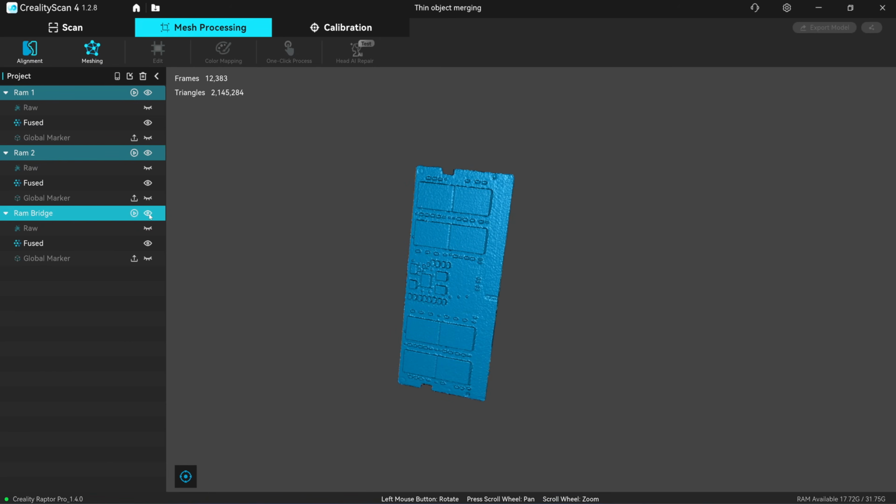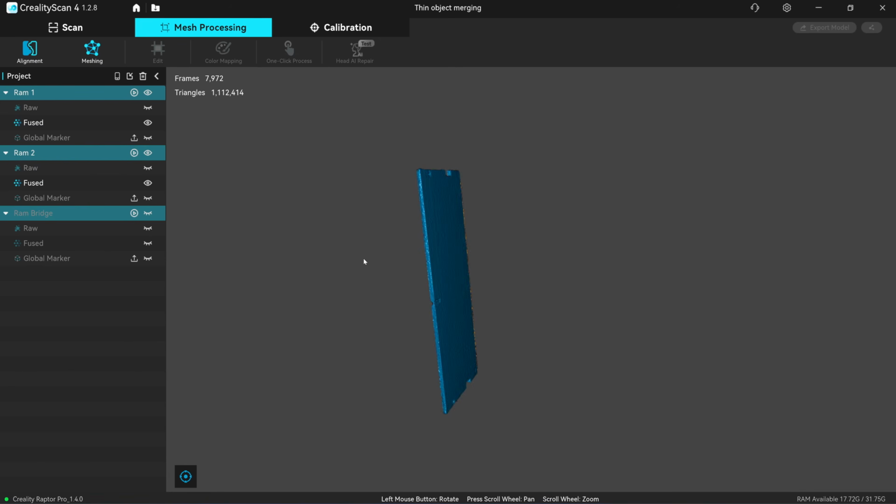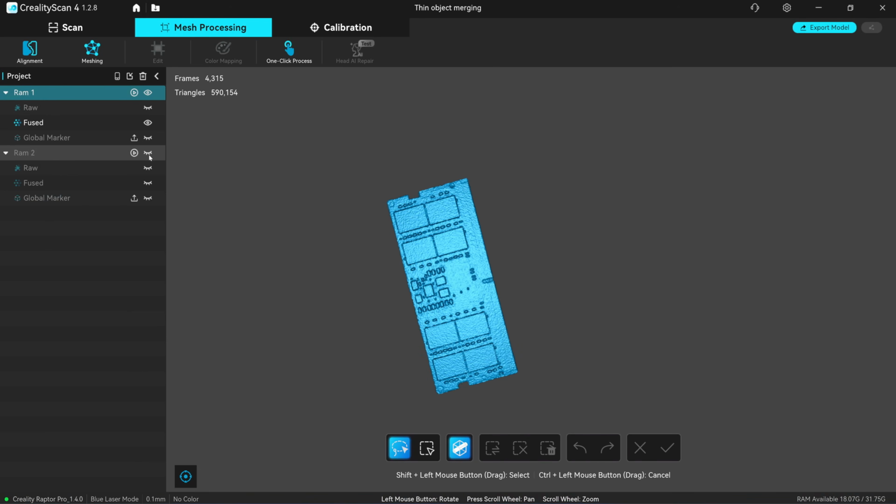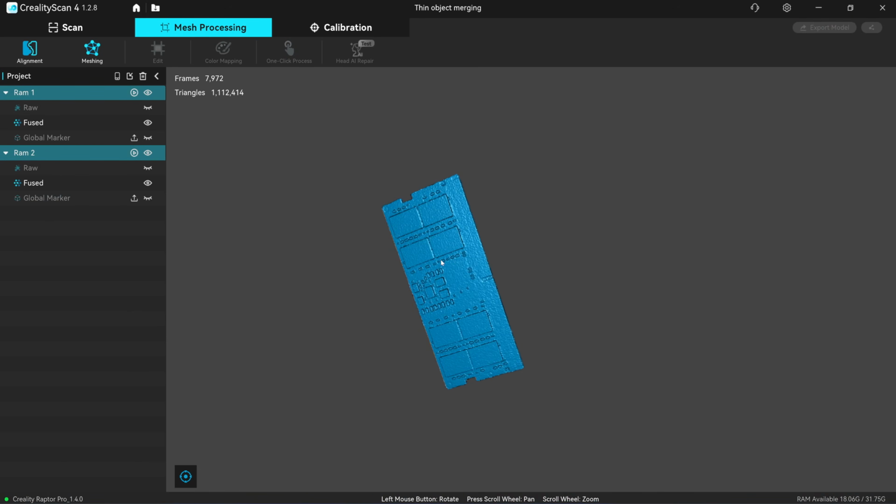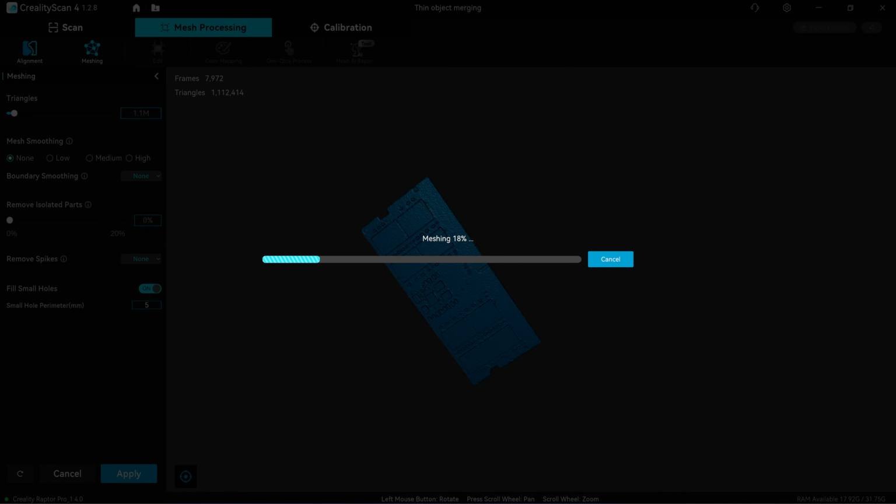So if I turn off the bridge scan, see here it gives you a better quality because the bridge scan was scanned perpendicular to the turntable, so it doesn't give a good quality scan. Okay, now you can delete the bridge scan to save the space of your hard drive, and then you can mesh the scans together. We have 1.1 million triangles, so I will use 1.1.